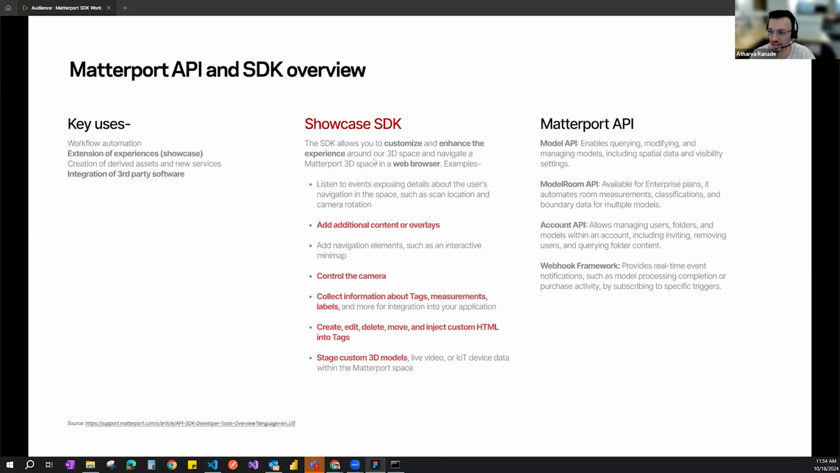And then the Showcase SDK allows you to customize and enhance the experience around the 3D space and navigate a Matterport 3D space in the browser. There's more than one example. One is to listen to events exposing details of user navigation, such as scan location and camera rotation. So we are doing that, where we're trying to understand what the rotation is, the scan is. Add additional content and overlays. So we are doing that.